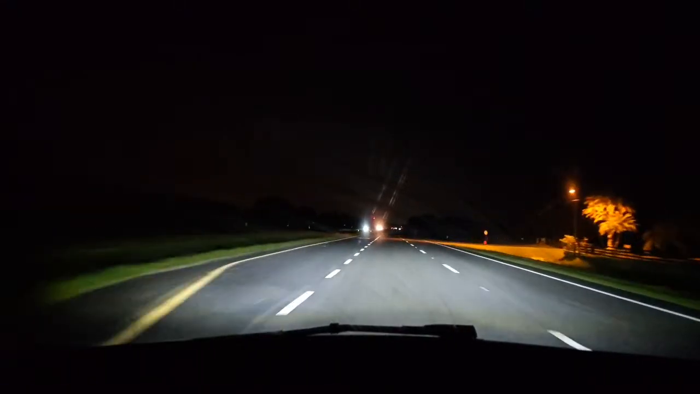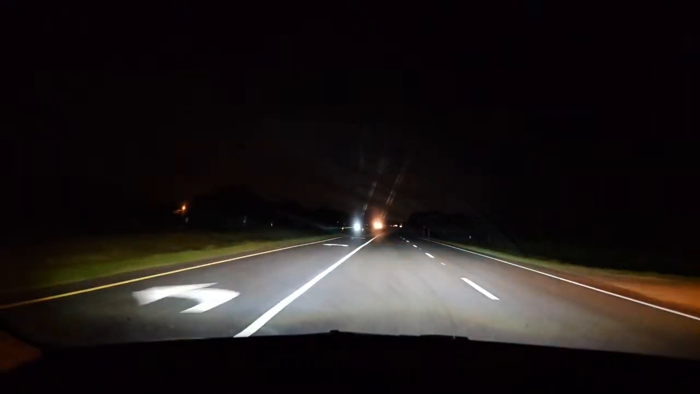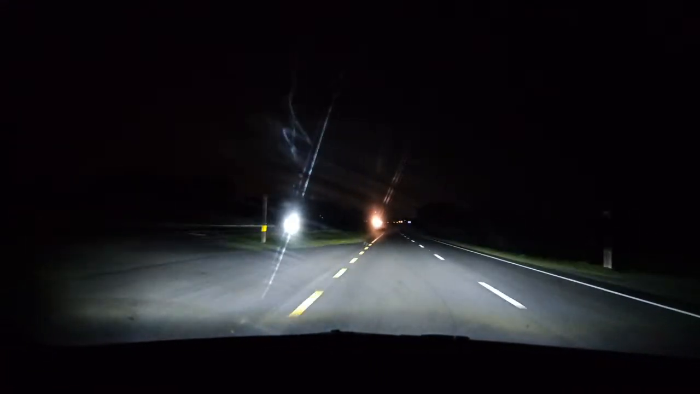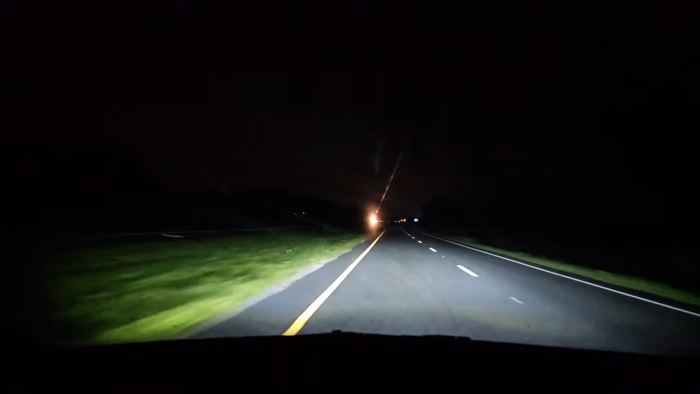Plug it in. 45%. I'm gonna see some lightning. Try to clean the window a little bit.